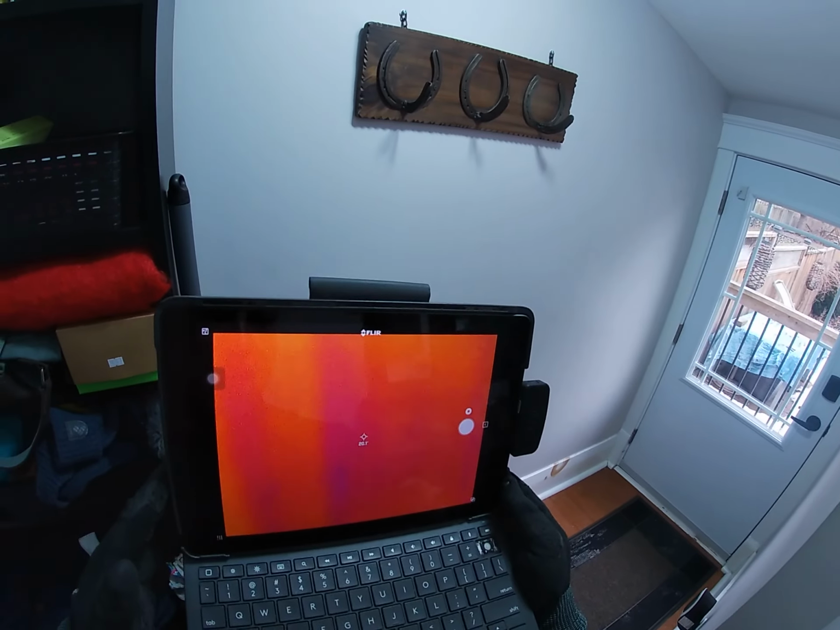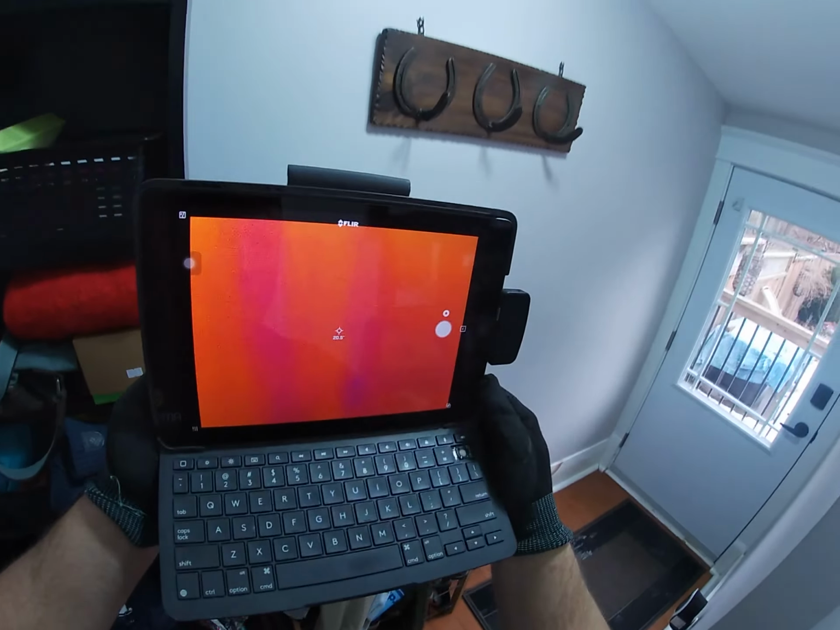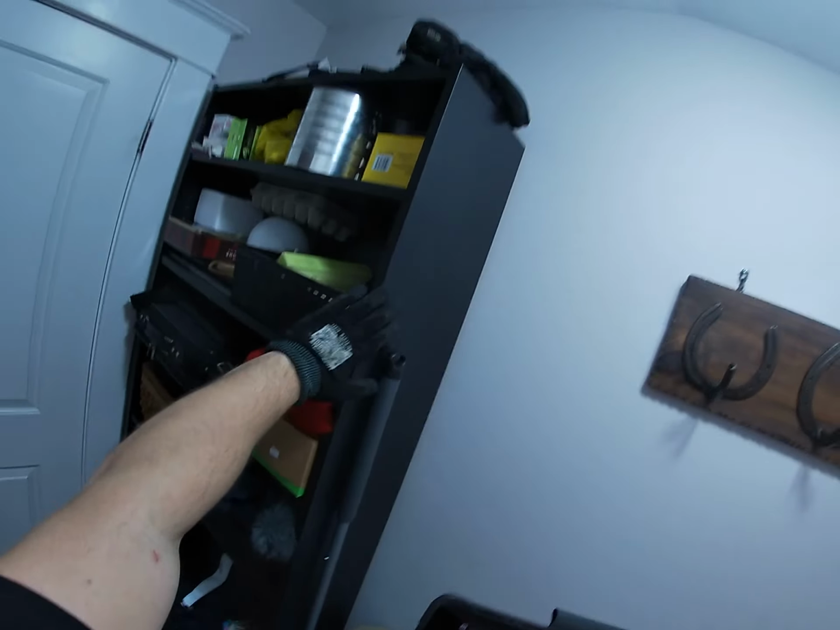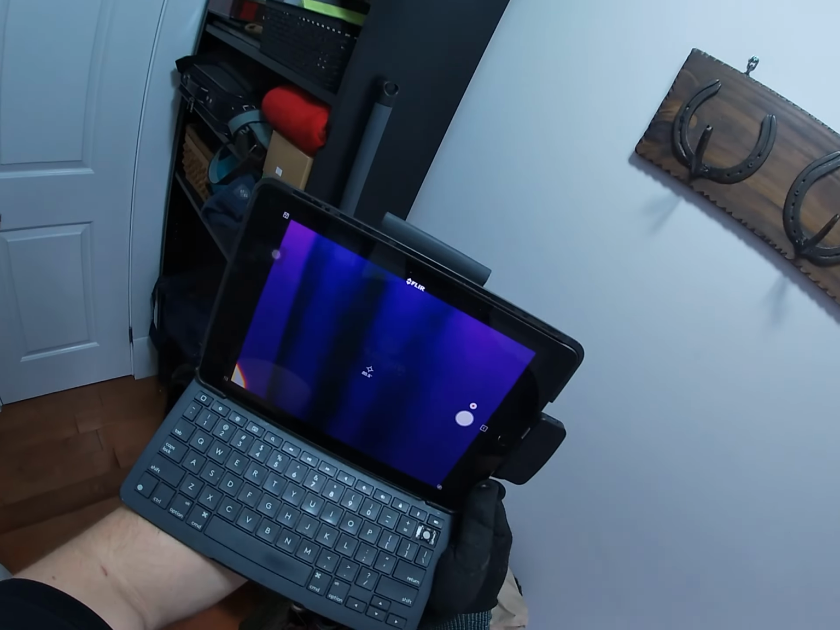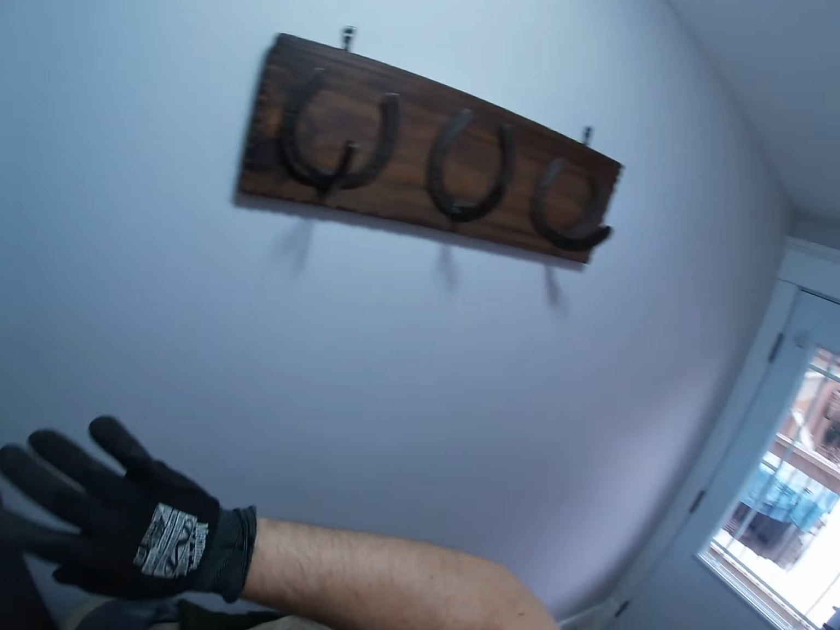However, when we move over to this section, this is where we start to notice there is a bit of blue and purple. So there might be an issue in behind this as well, but the main issue that I can find is again where all the dark blue is right here. So just in behind this part of the wall, the rest of it looks relatively good.